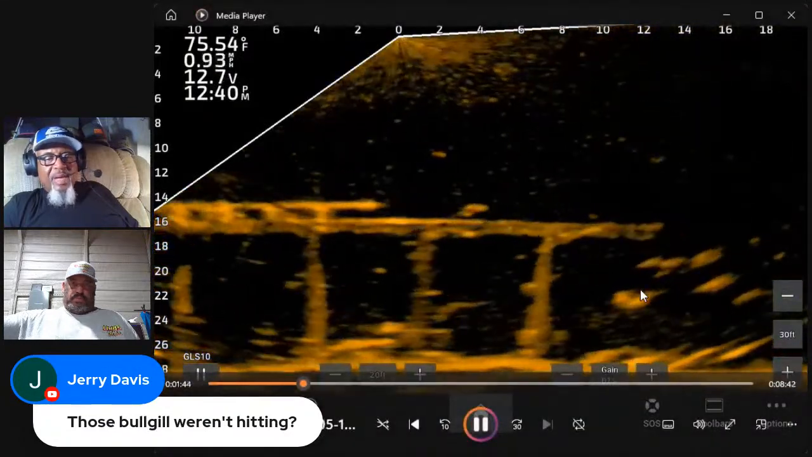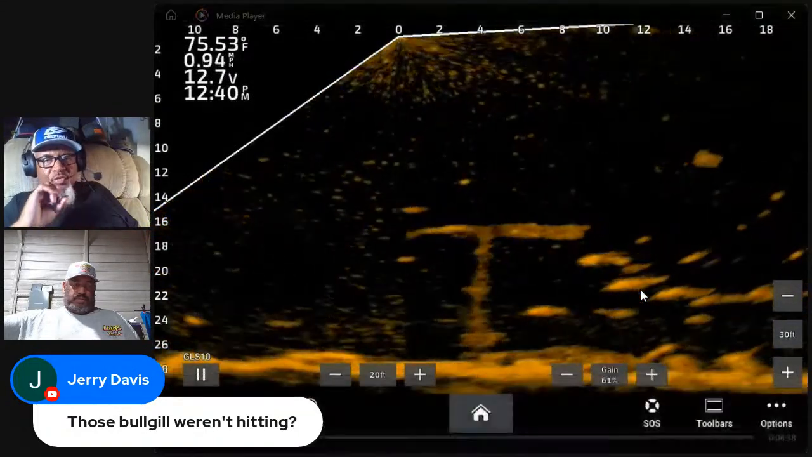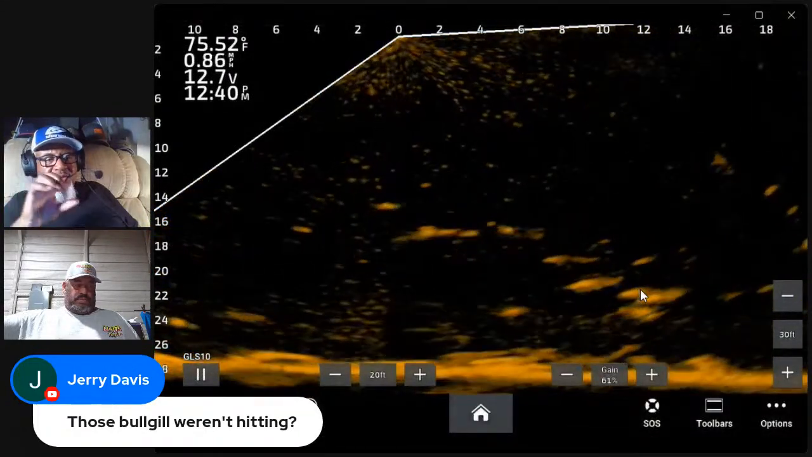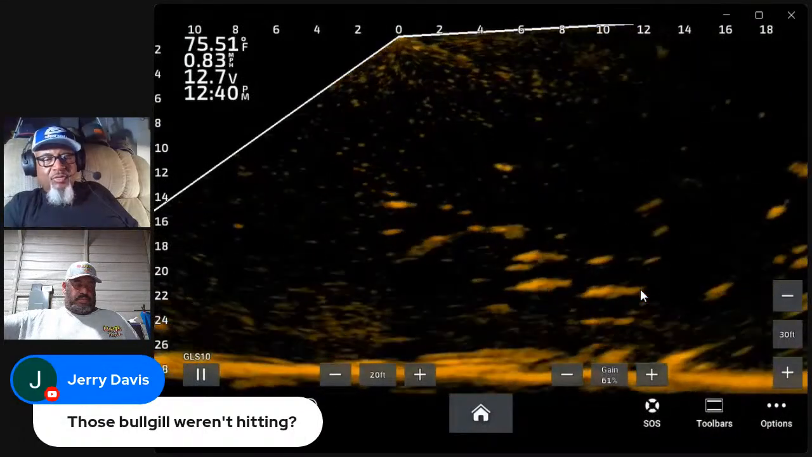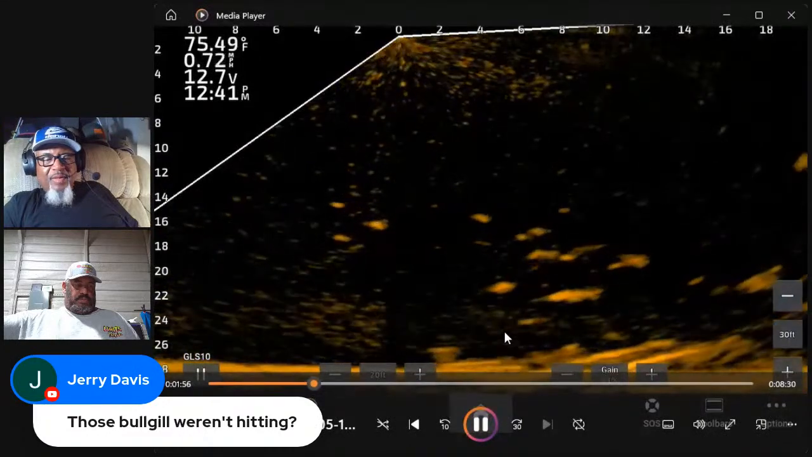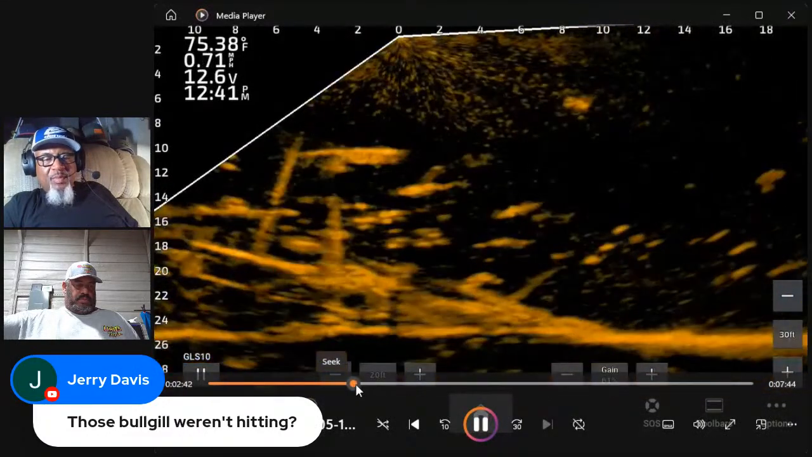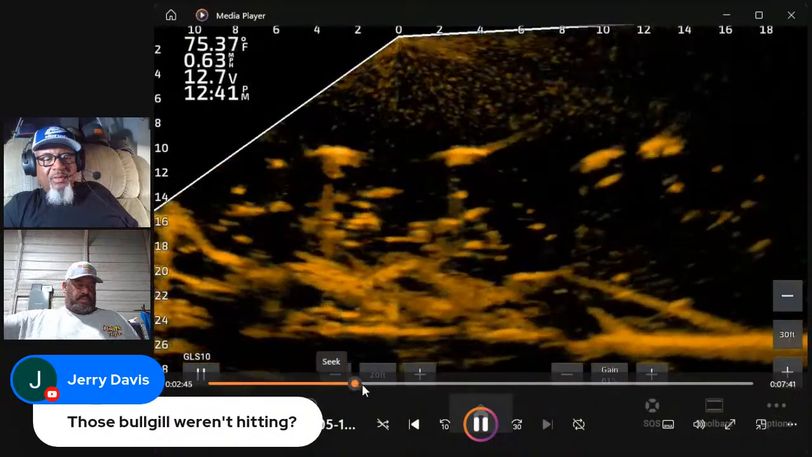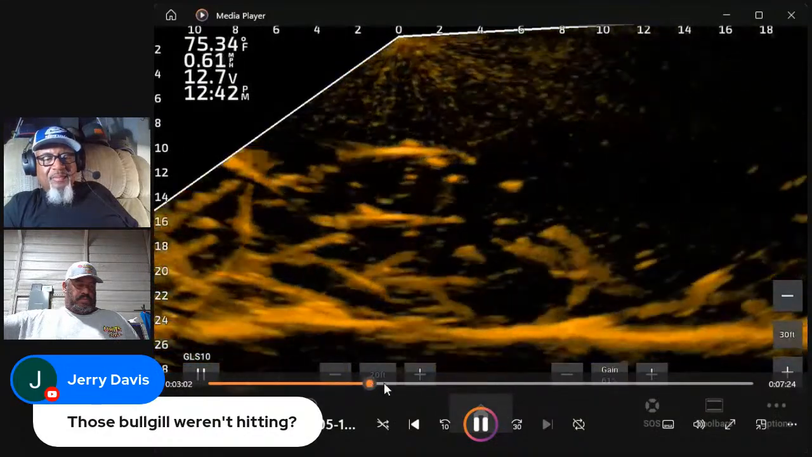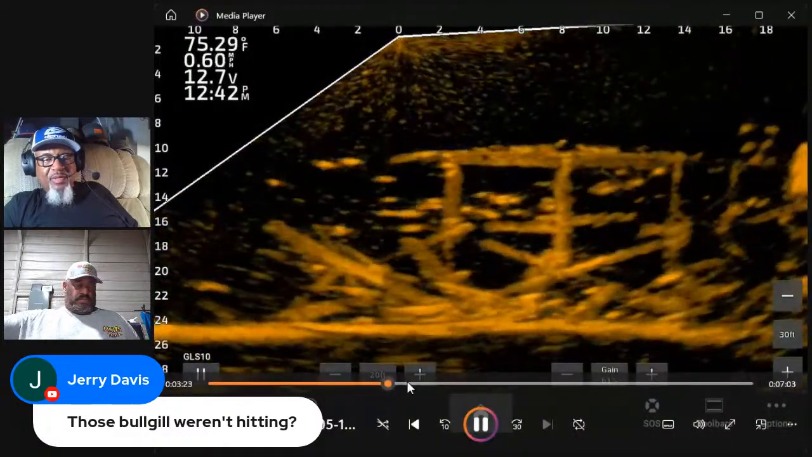On my next trip out, I want to get from one end of it and just stretch my unit out to where I can see the entire structure. But getting out there and finding a day with low wind has been really tough. And I'm flashing through this just to get to some of the better looking stuff.